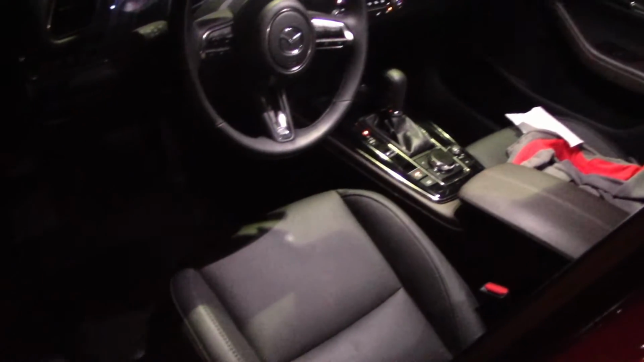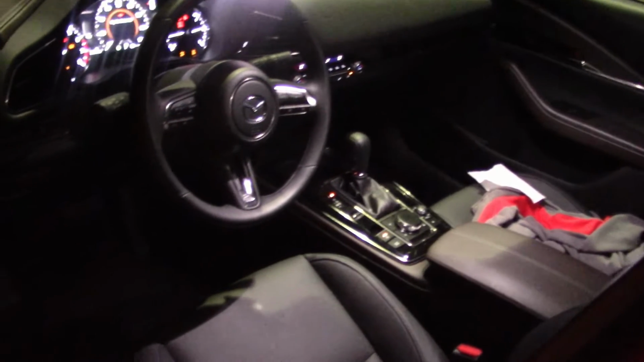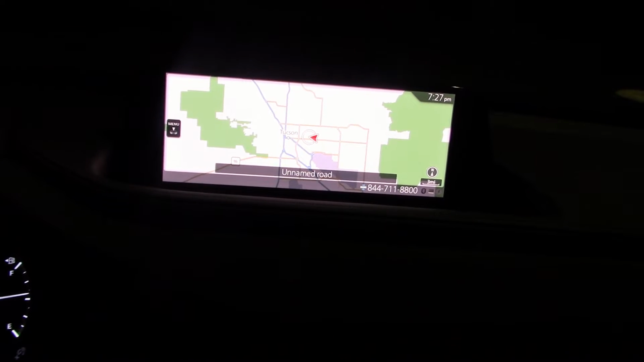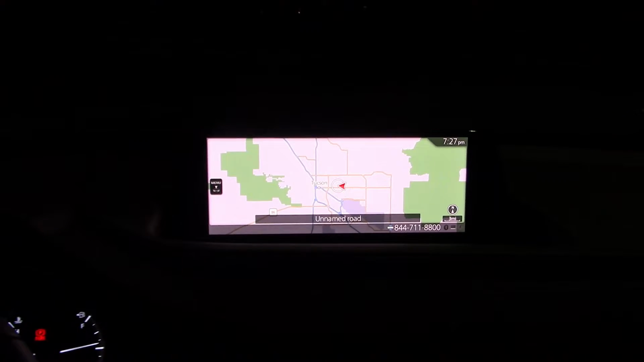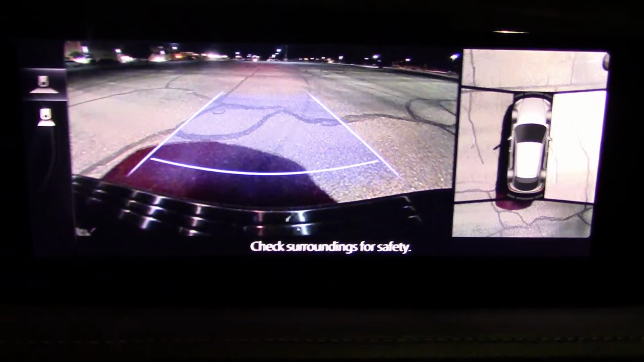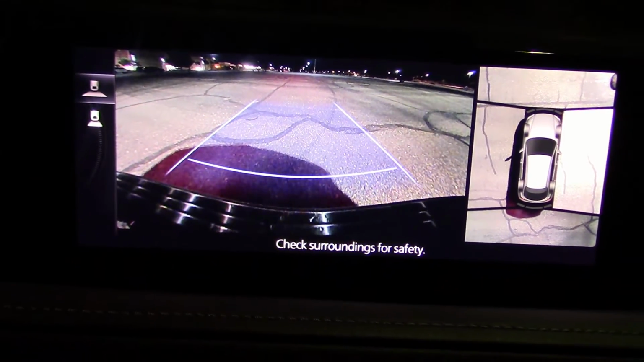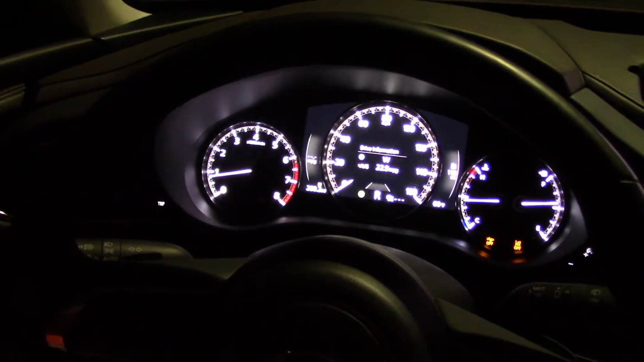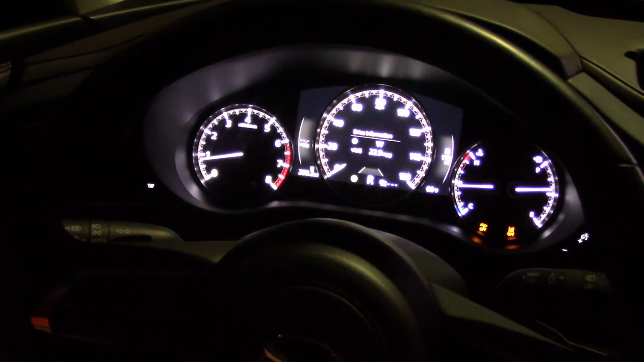And the interior lights do a pretty good job of illuminating the cabin, including the second row seating. Here we have the info screen. Not the largest we've ever seen, but more than adequate. Here's what the rearview camera looks like in the dark. Gauge cluster looks pretty good in the dark as well.